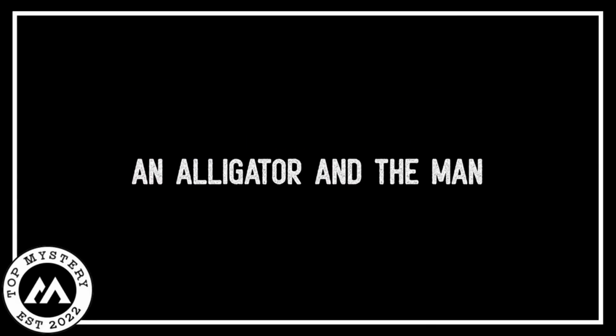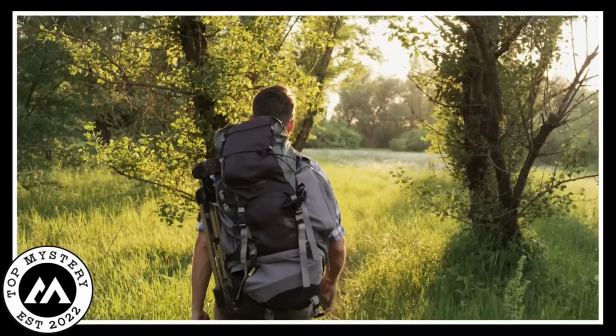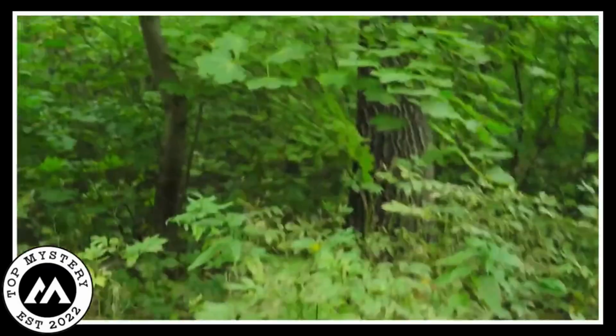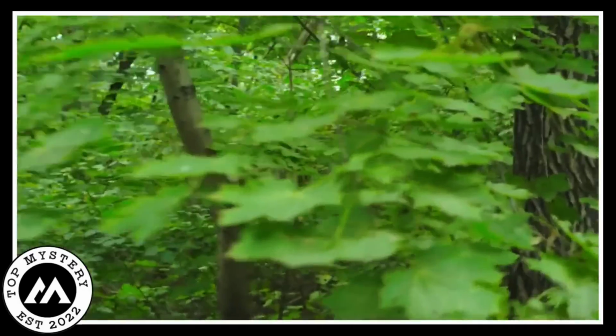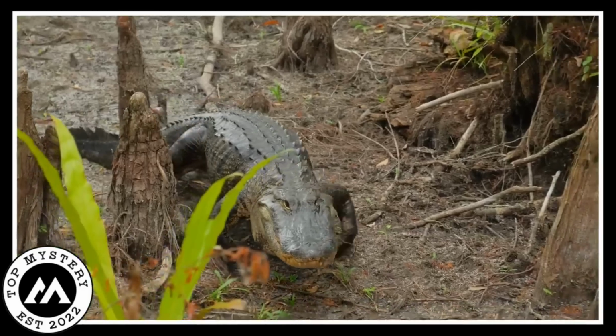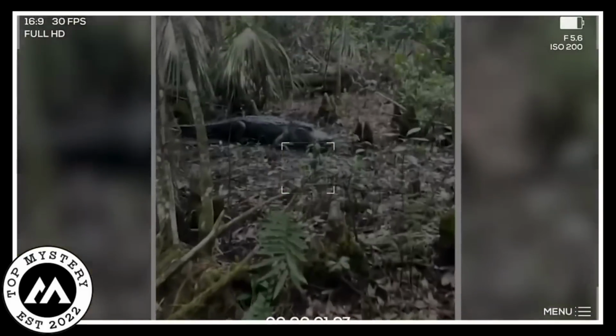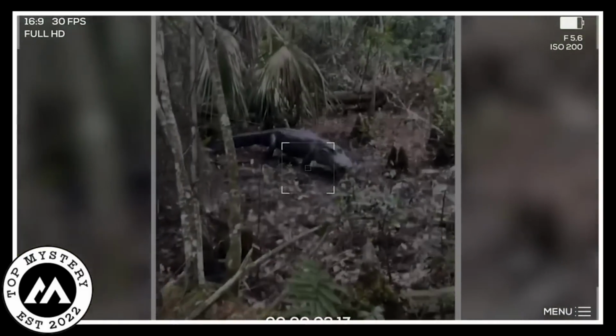An alligator and the man. In the deep, thick forest, a guy is all happy recording everything around him. Then, out of nowhere, he hears a noise. Guess what? A big alligator shows up from the dark parts of the woods. Now he's all nervous and tries to catch what is passing with his camera.